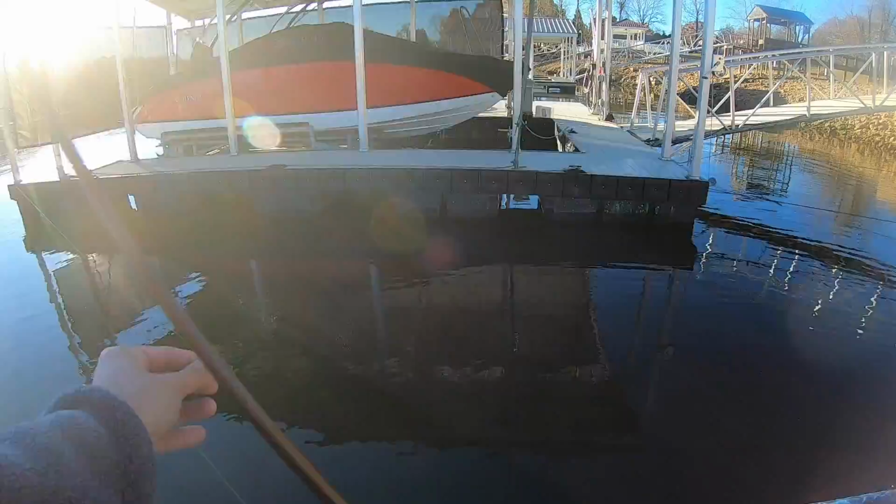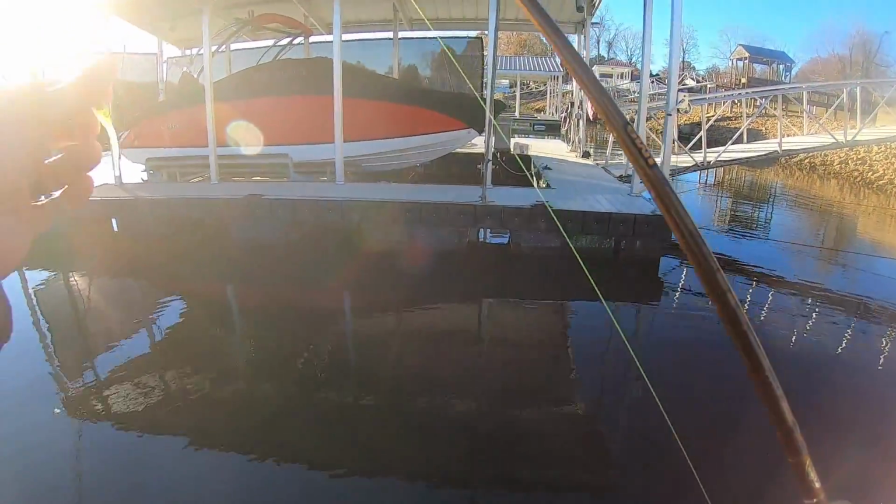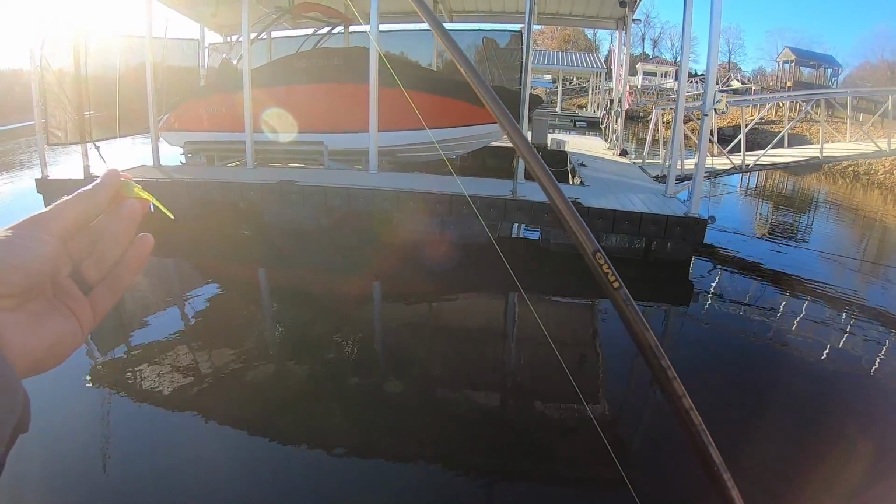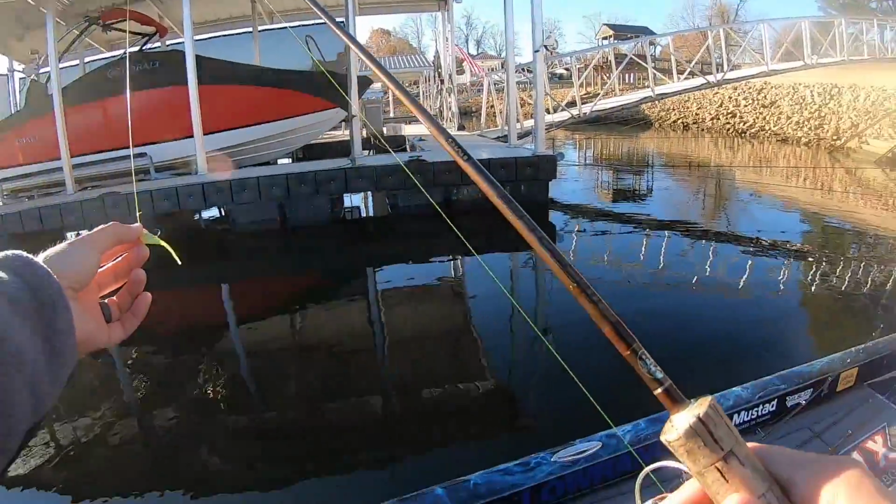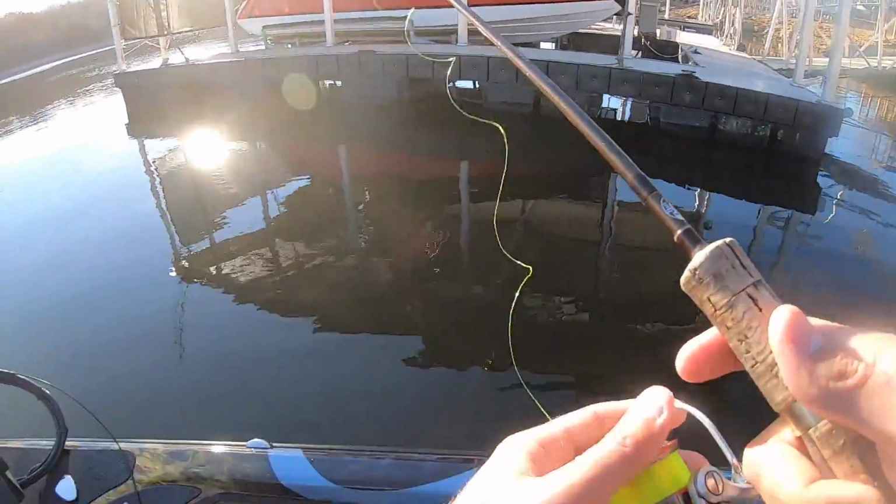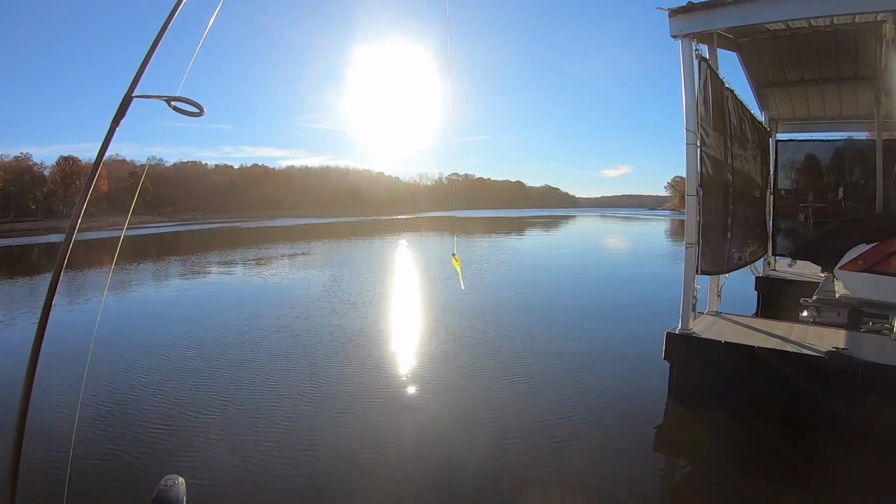And you couldn't ask for better conditions this morning. Light wind. There's supposed to be a front coming in. It's supposed to rain tomorrow, but it's not much wind coming through right now. Just perfect conditions. Let me walk y'all through my setup while I'm going around this dock to the other side.